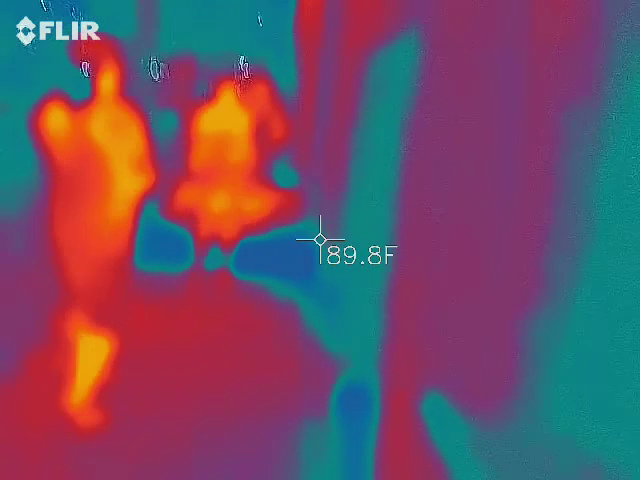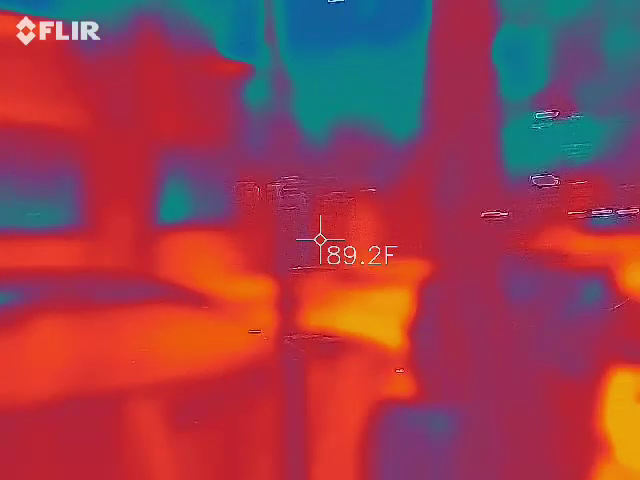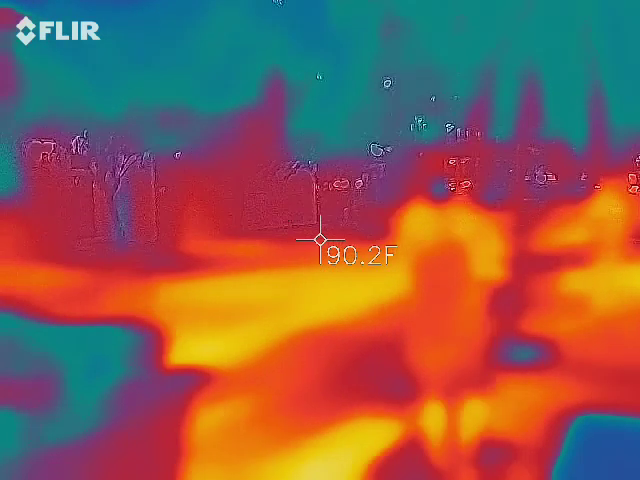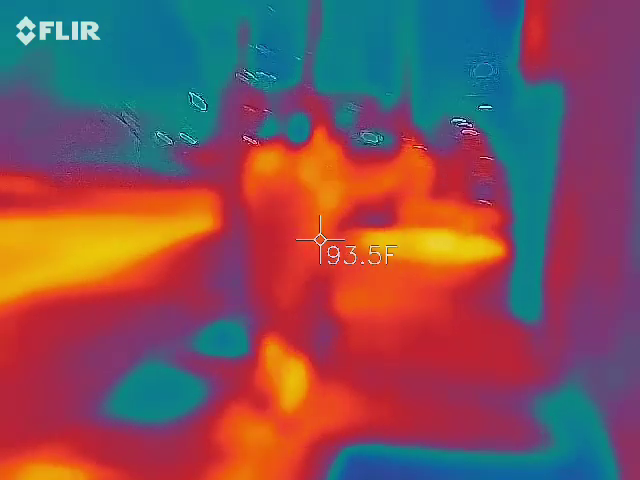Checking the temperature. Look, sweetie. I hope there's a restaurant. You know you got ice cream in the area. What restaurant?